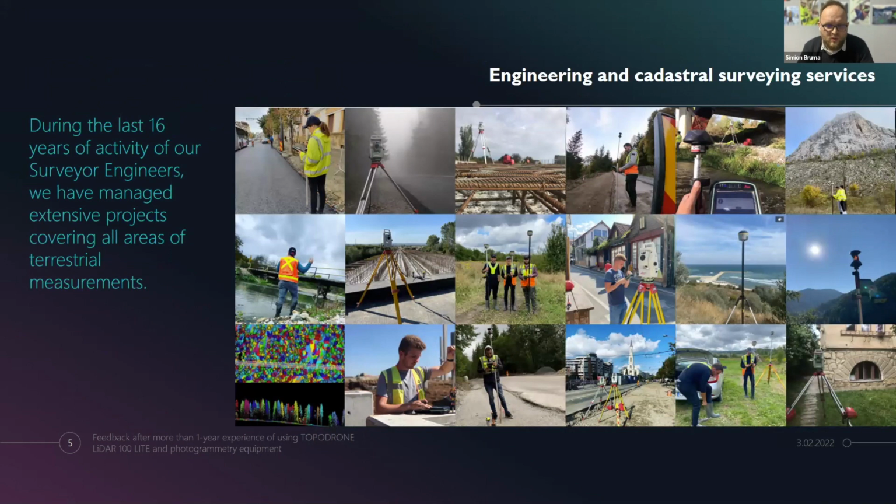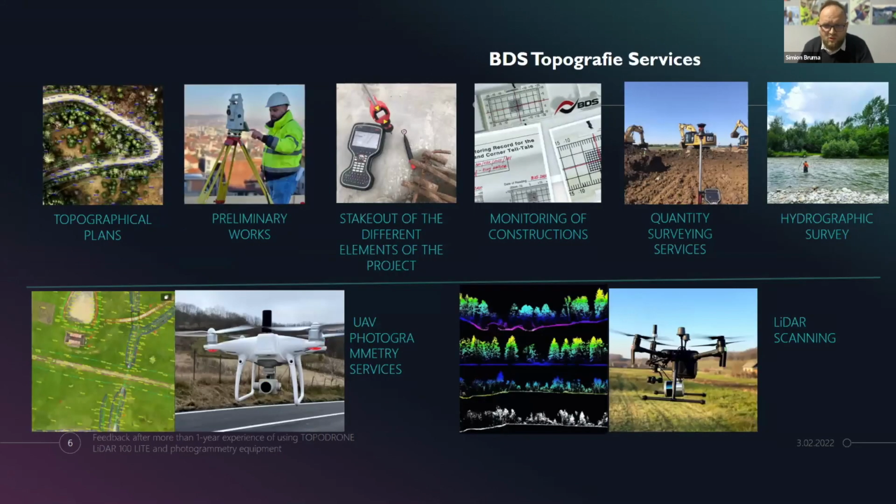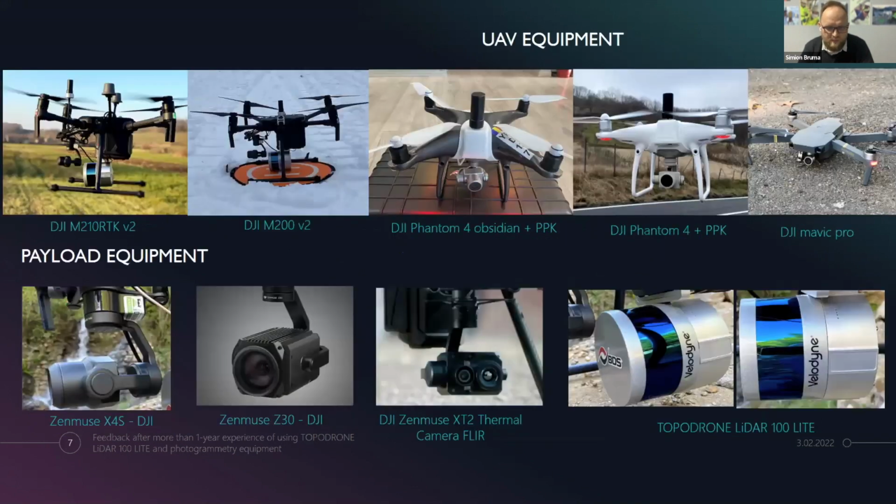A few words about my colleagues and my team. We do a lot of engineering and cadastral survey services, and we try to do the best for our clients. The main services are topographical plans, stakeouts in civil construction, monitoring, quantity survey, and hydrographic survey. Also, starting from 2017, we started with photogrammetry, and after that with LiDAR.